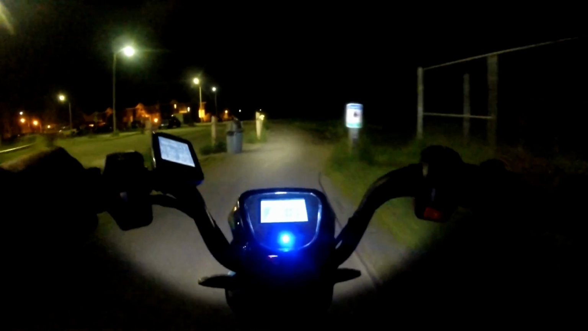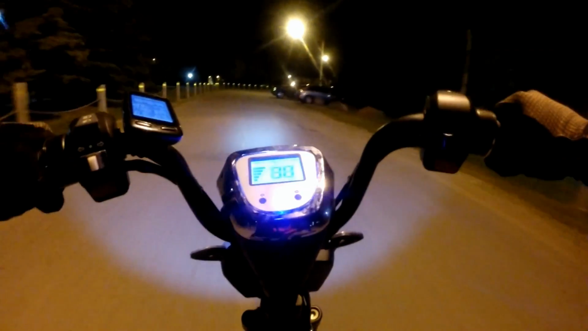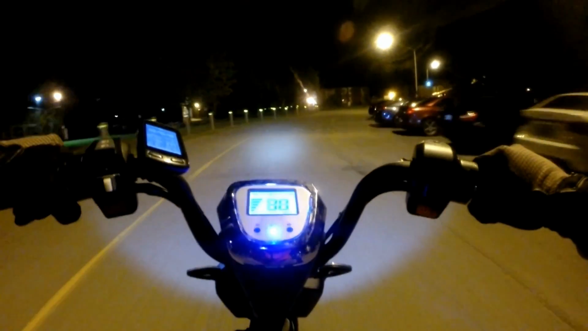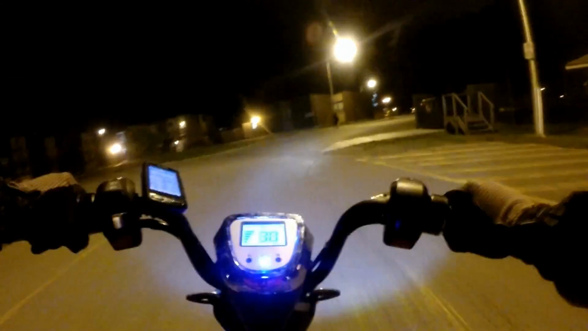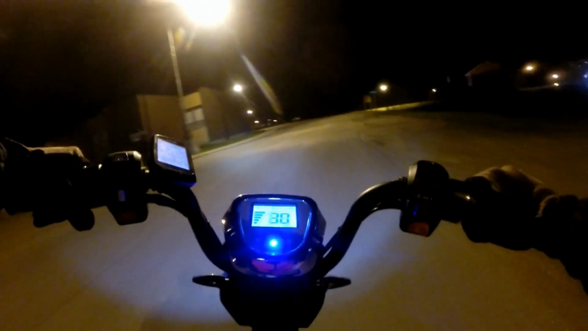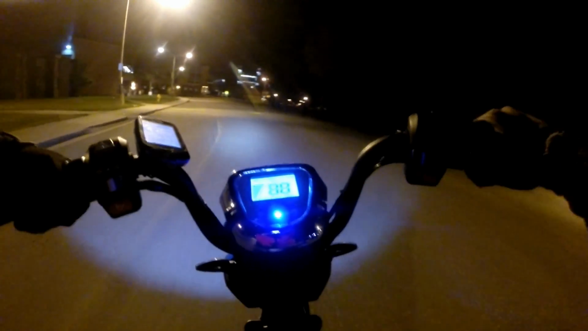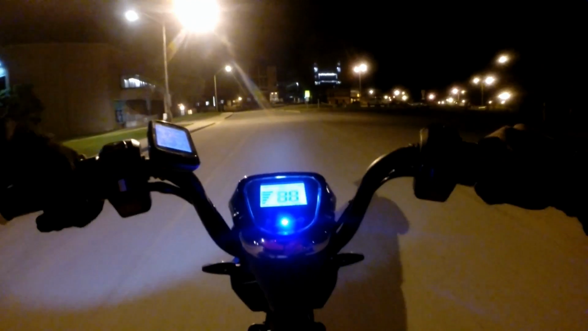So I'm going to go back to doing some shorter intervals. It's a fun little scooter. I don't know why people laugh at these things. They're fun. Two wheels is always more enjoyable than four. That's basically the crux of it.